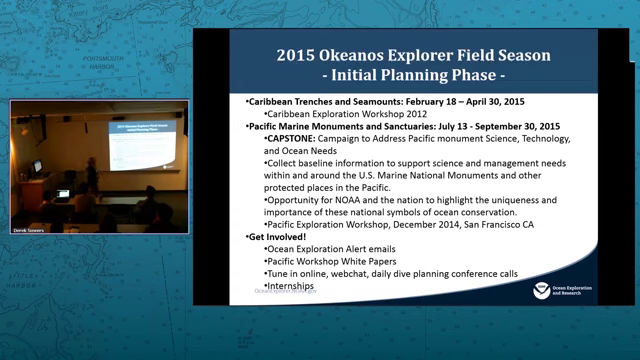And it's an opportunity for NOAA and the country to highlight the uniqueness and the importance of these national symbols of ocean conservation. The exact targets, as I said, are still being defined. We have a workshop, again, being planned by the Nautilus group largely, which will happen in San Francisco the week before AGU in December. I think if people want to attend that or submit white papers for that, there is still time.